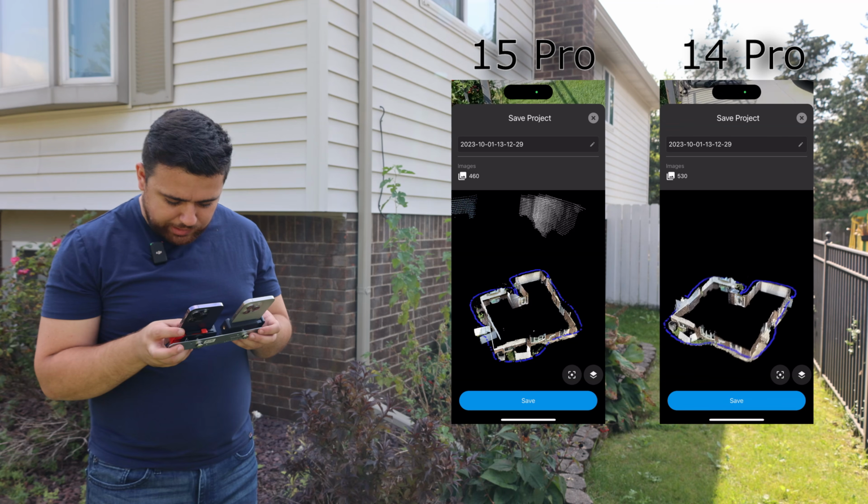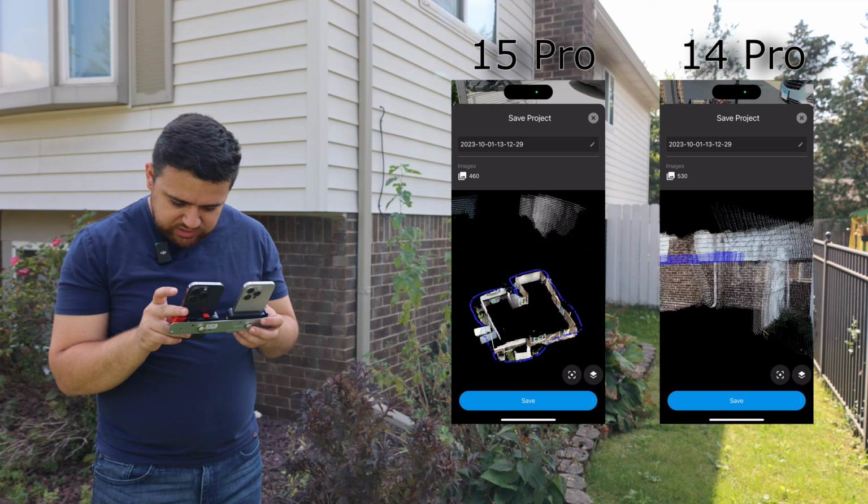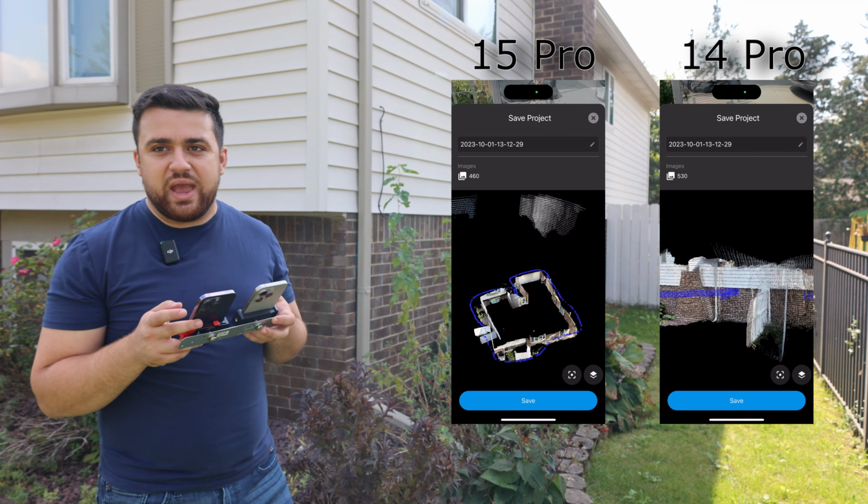And looking at the LiDAR point cloud that was generated of my house on the 14 Pro, we can see the separation between the fence. And again, this looks like two different fences. It's actually just one fence.